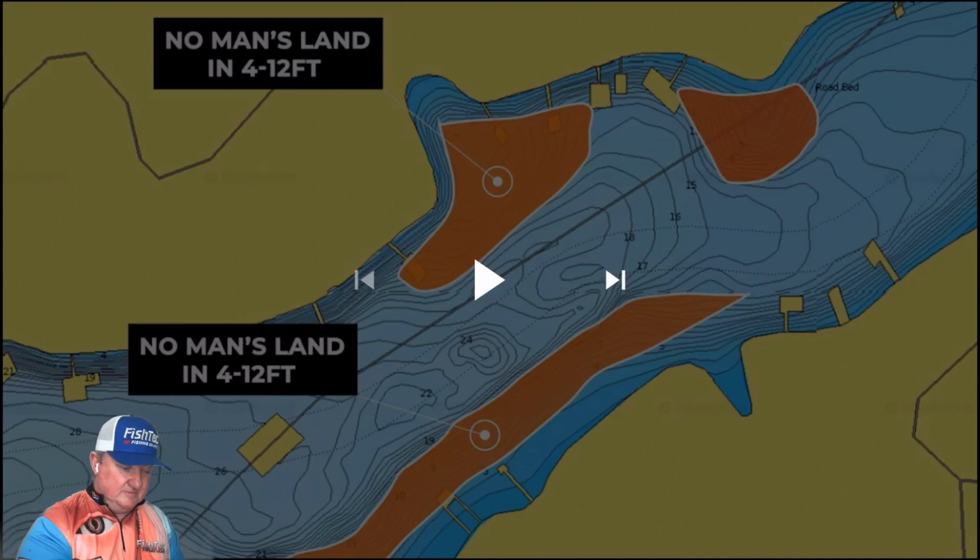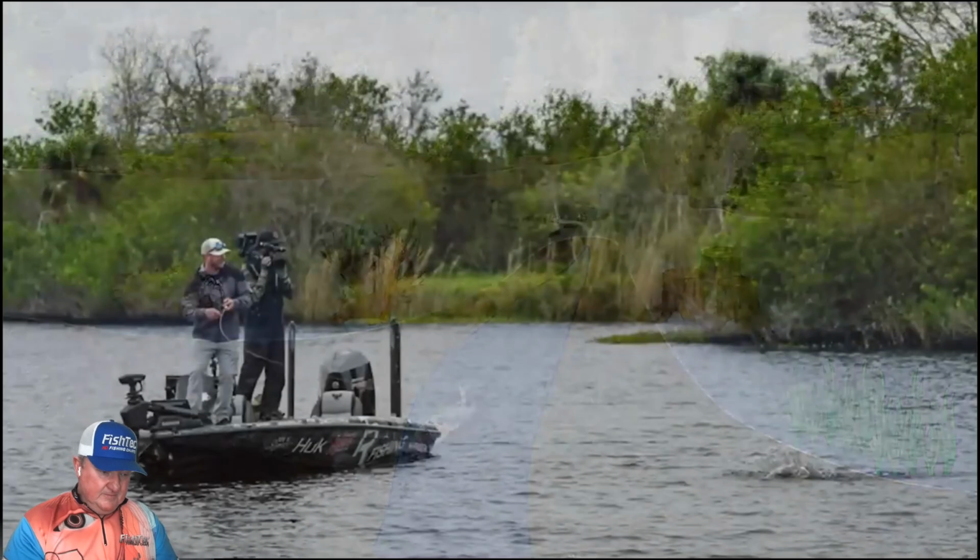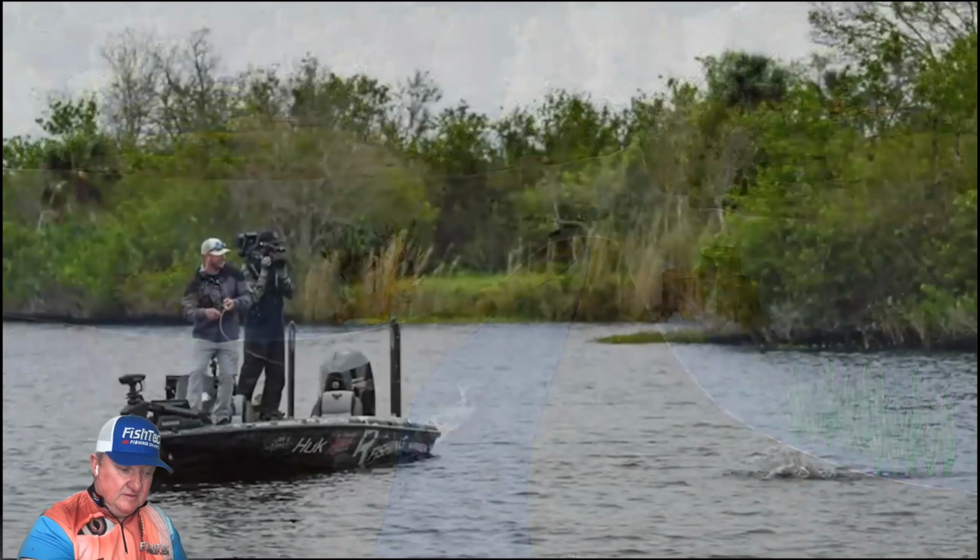Watch this. In between water. In the majority of cases, anglers were targeting shallow flats or shallow points that were just off the bank that had cover, including stumps, rock piles, brush piles, or offshore grass. What's interesting is that this pattern worked all across the country, from Florida to